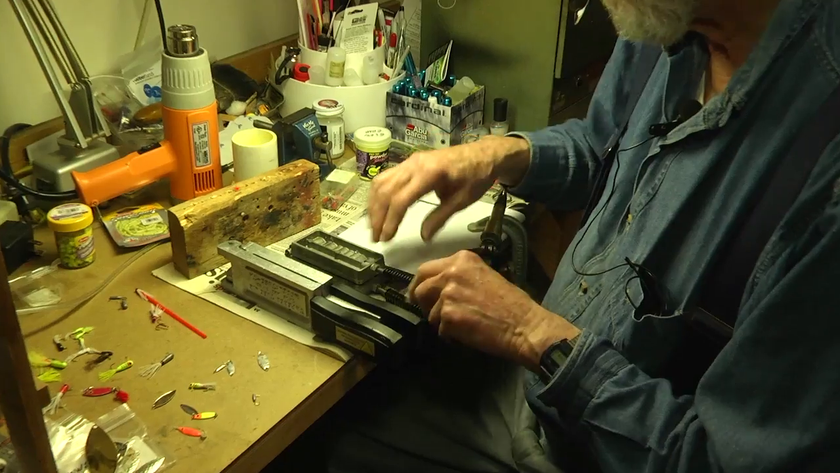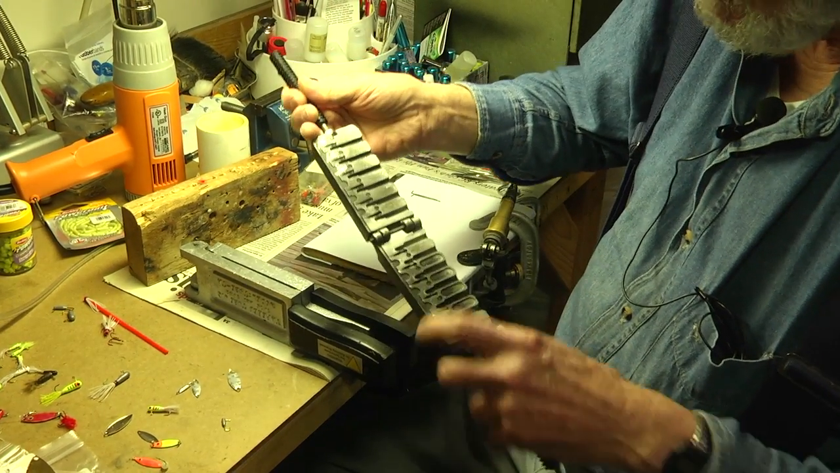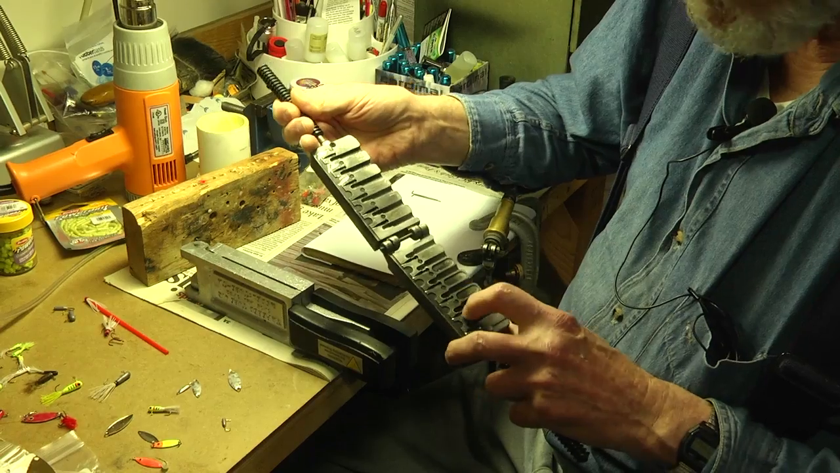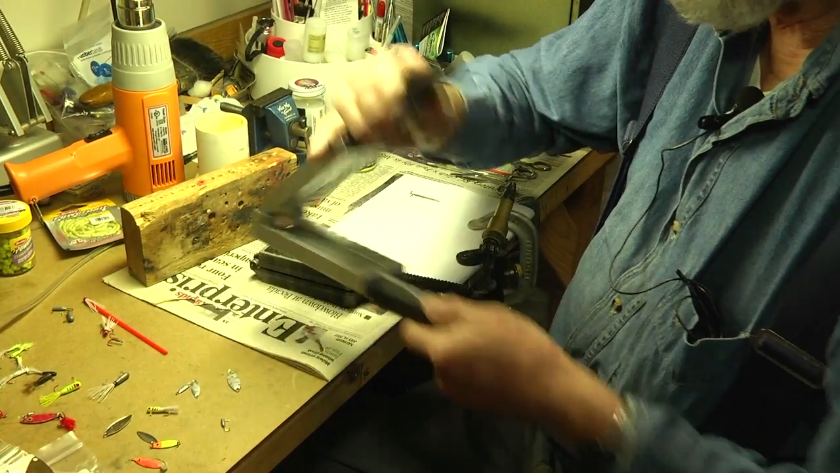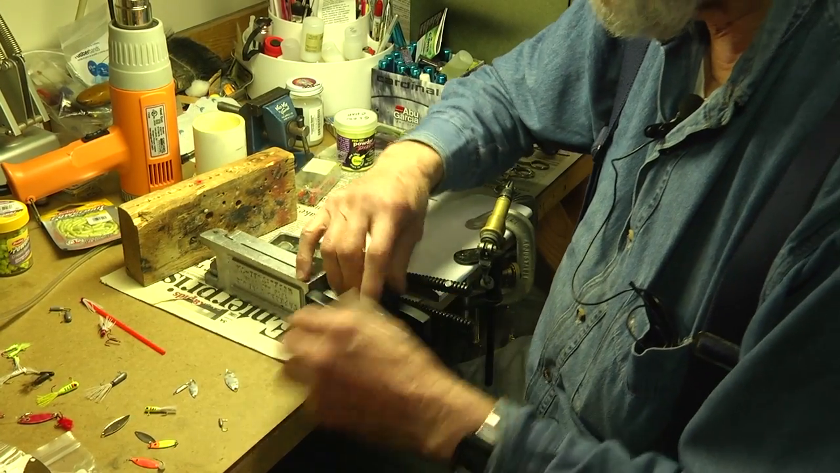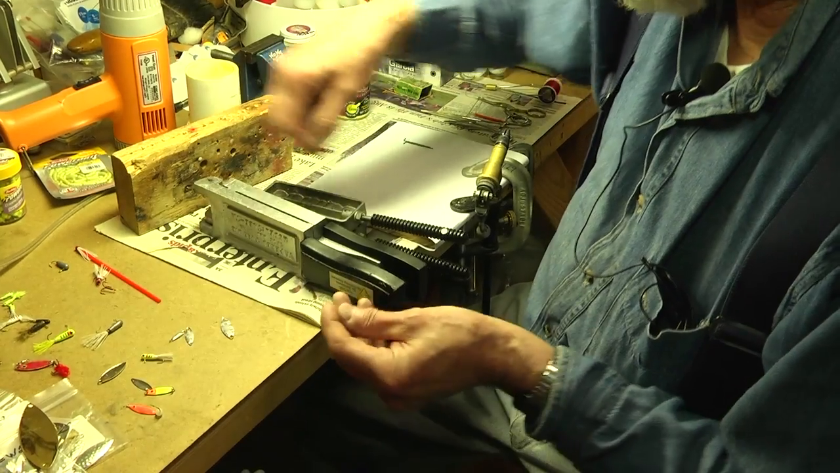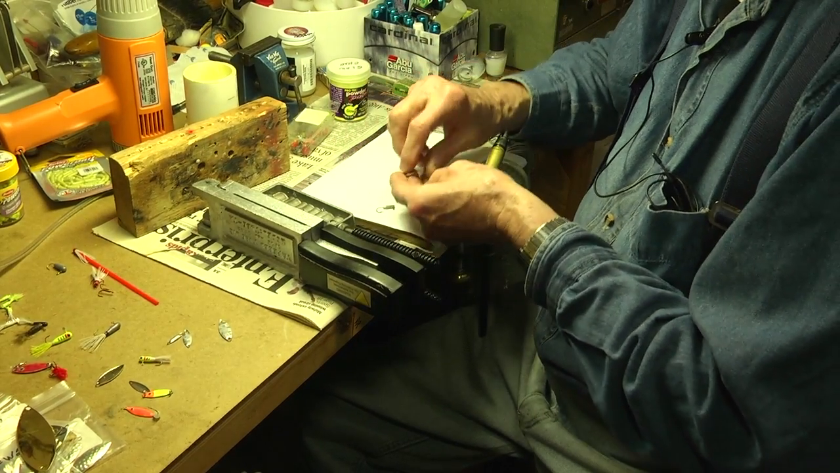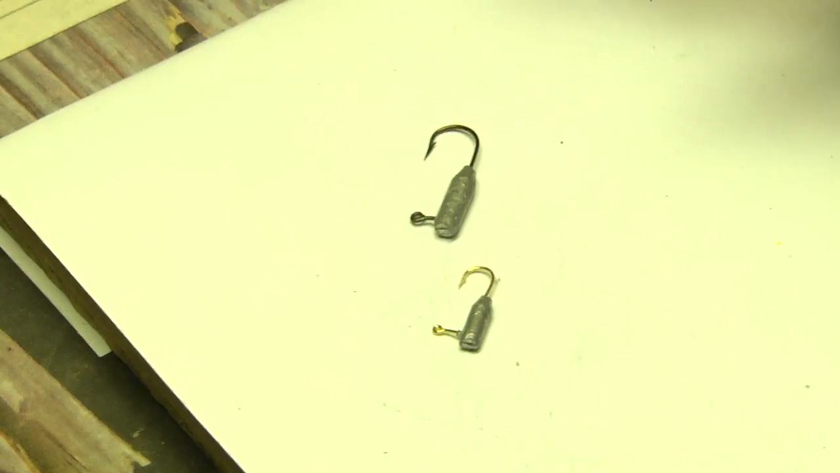But the first one to start with is what I call the KISS bugs. And I use either this type of a tube jig head, or I'll also use this one here, these guys here. You end up with these types of lures. If you can see them, I'll put them out here on the white. Maybe you can see them a little better. This is a number 12. This one has a number 6 hook in it.